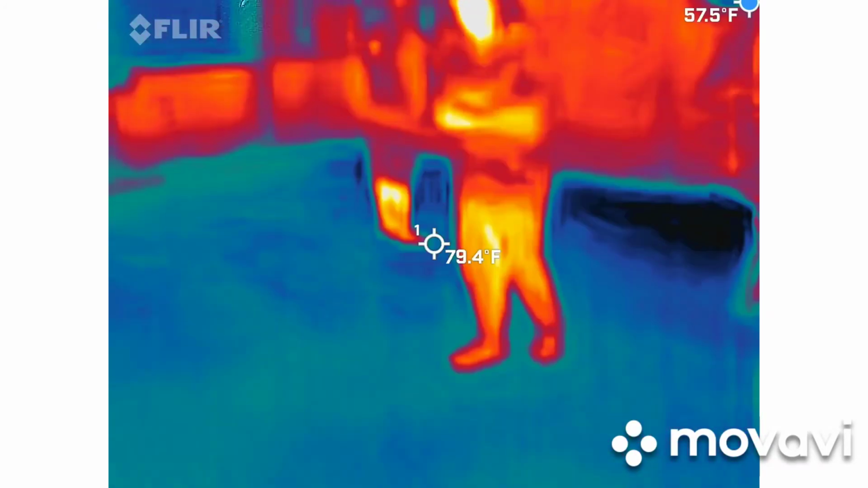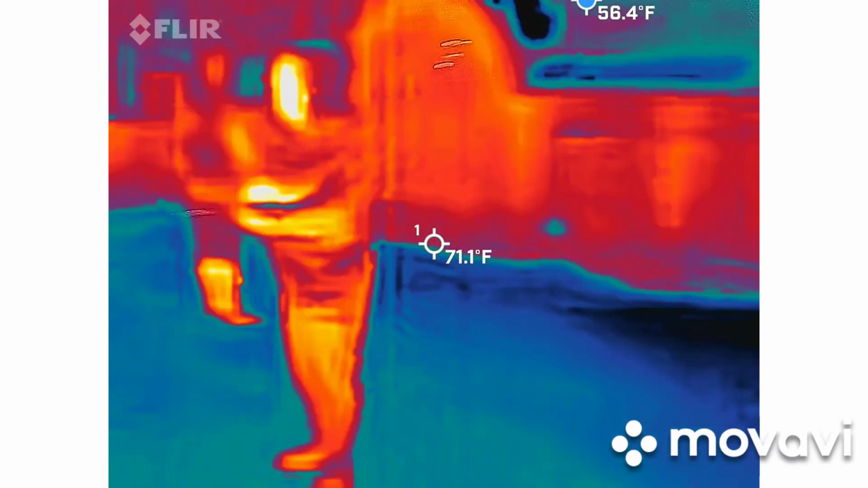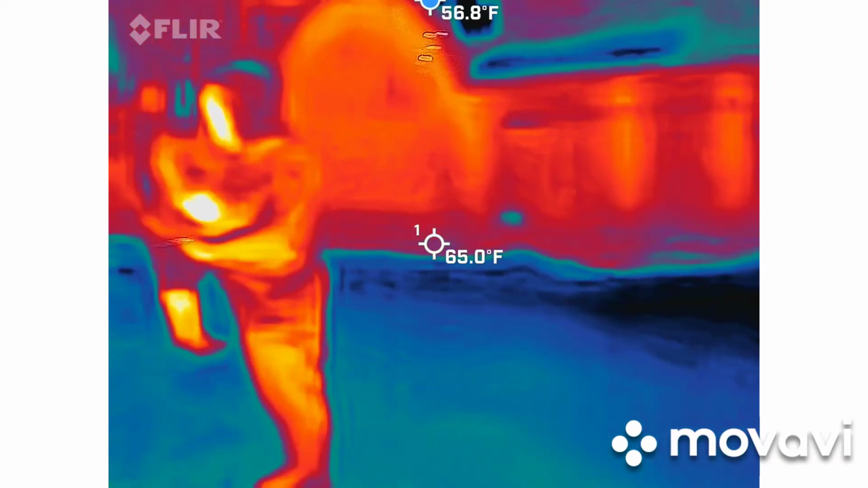Surprised. I'm getting zeros all over. This is normal. I've seen this thing go all the way up to 148 in here. Oh, wow. That's like microwave level.